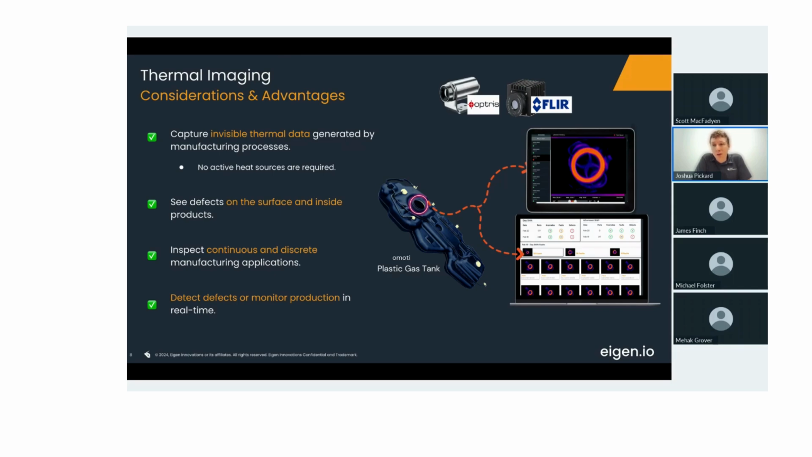The cameras are also relevant for both continuous and discrete manufacturing applications. We do support both in a variety of domains today. And they're used to not only detect defects, but also to monitor production in real time. And the technology that we built on top of thermal cameras allows us to do this with rules and with AI to really push what these systems are capable of.